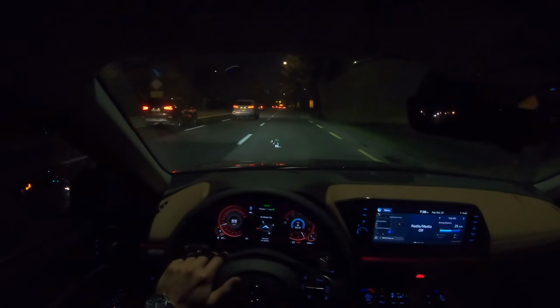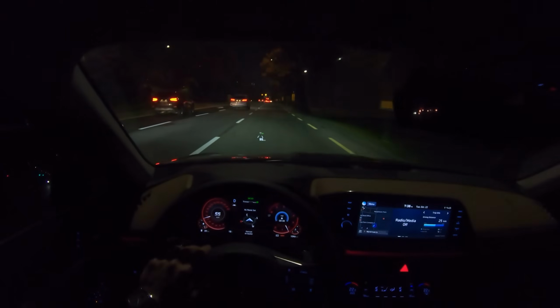Okay, all right, this has been another night drive with the Sonata Turbo or Sensuous here in Korea, and this really seems like another nice powertrain option. This 1.6-liter turbo is very eager to drive fast, and this 8-speed automatic is very, very lovely to drive.